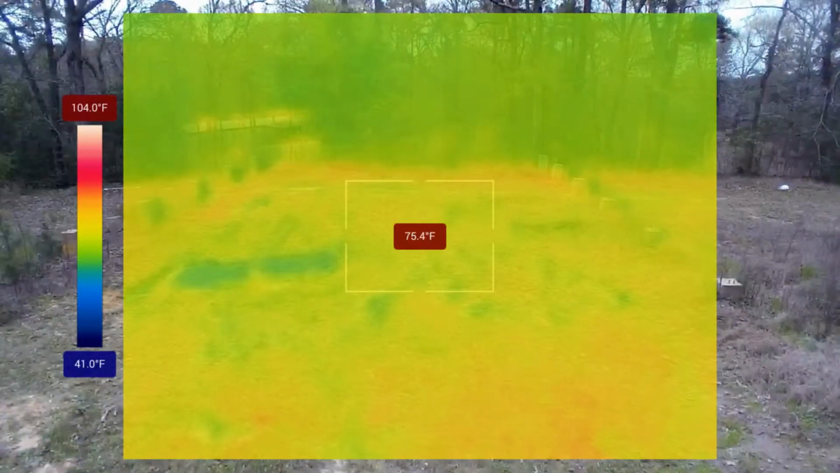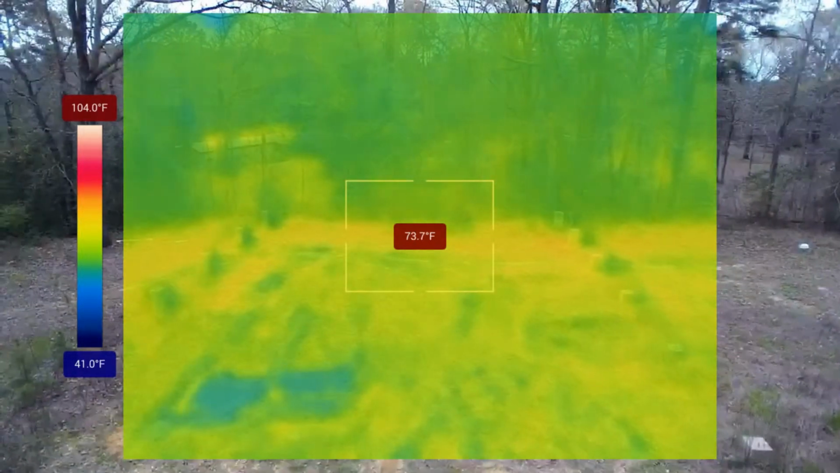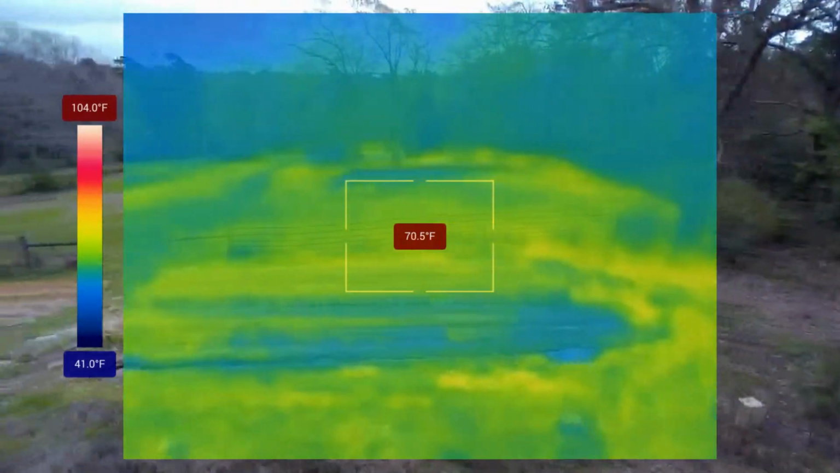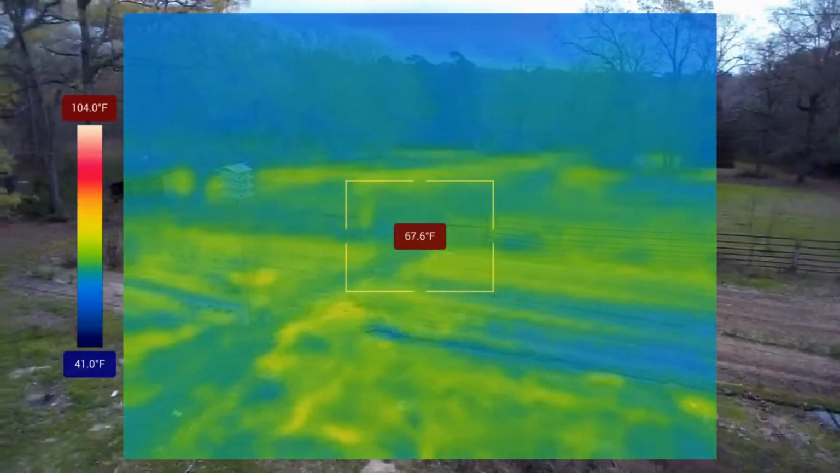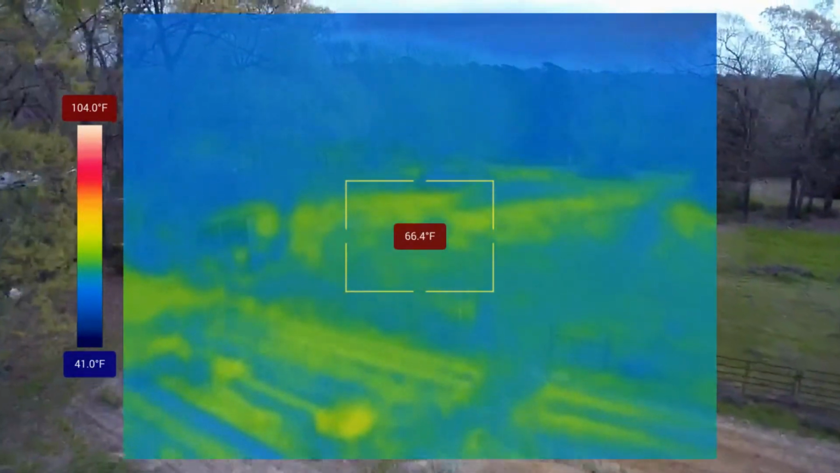For the second flight, we'll cruise around Oak Grove. The sun has gone down, but there's still a lot of residual heat in the grass, on the ground, and also in the trees. Let's check it out.